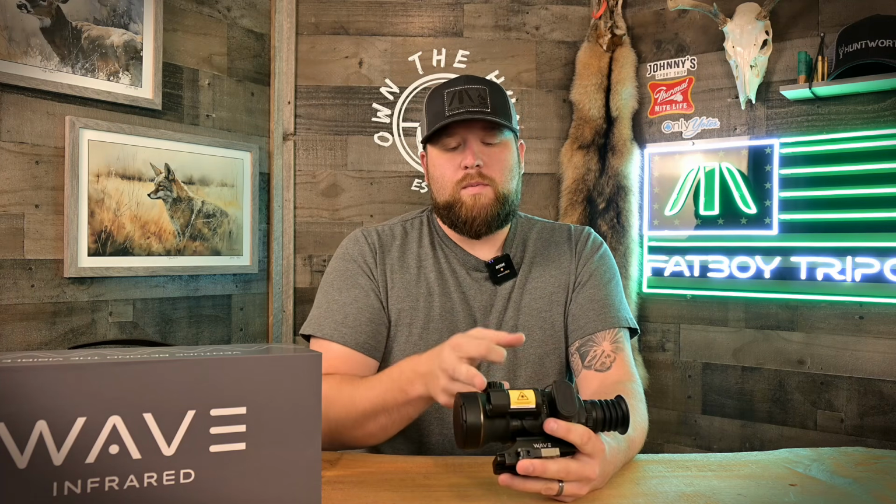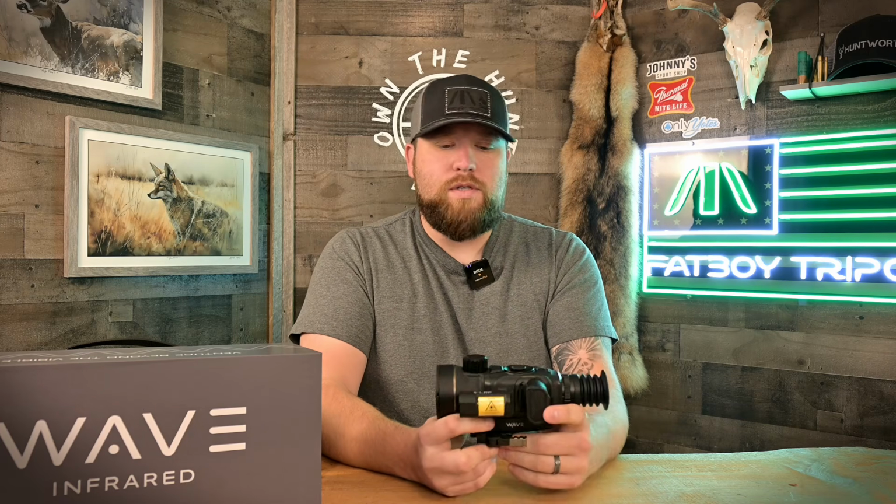So initially when Wave developed this scope, this LRF unit was actually shorter and more compact. The problem is by doing that, when you manipulate this with your left hand and come up over the scope, you had a tendency of covering that laser rangefinder, and then you weren't getting accurate range readings. And so Wave made a couple of different renditions of this, tested it, and they got the perfect length, right, where it's not sticking way out, it's not some big obtrusive design, but it's perfect in that you're not going to be covering it up with your hand when you manipulate the joystick up top here, or you manipulate your focus. So very, very purpose built.